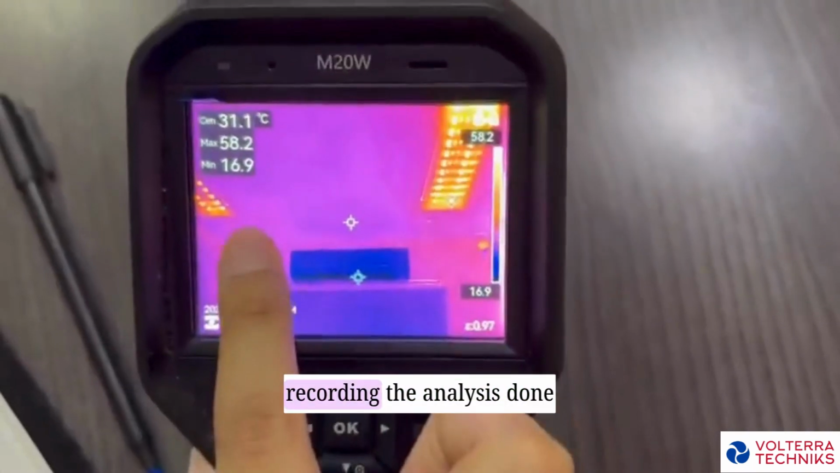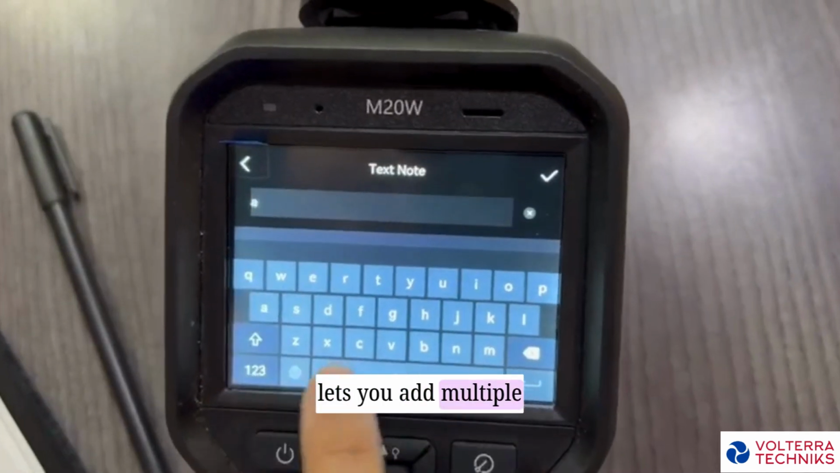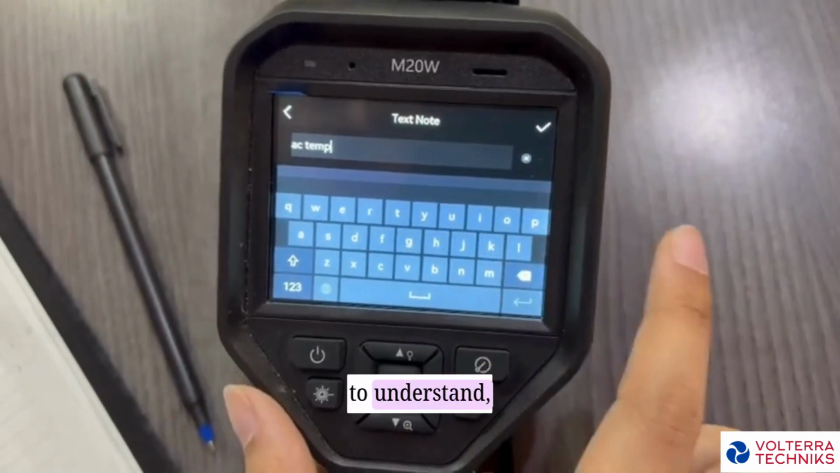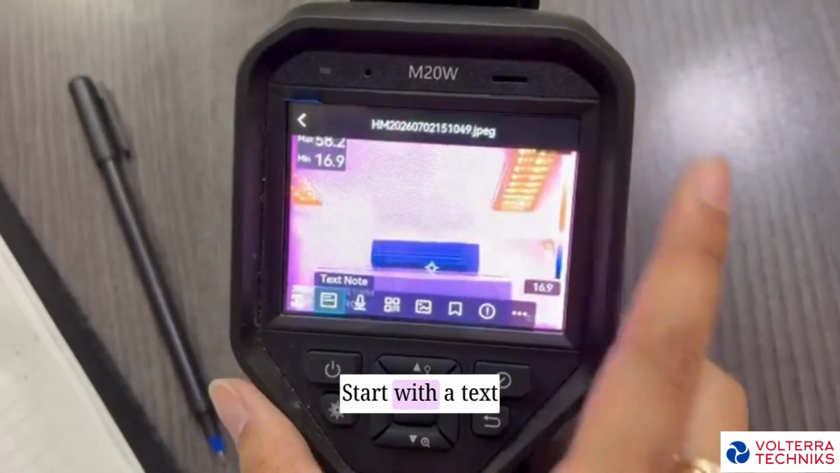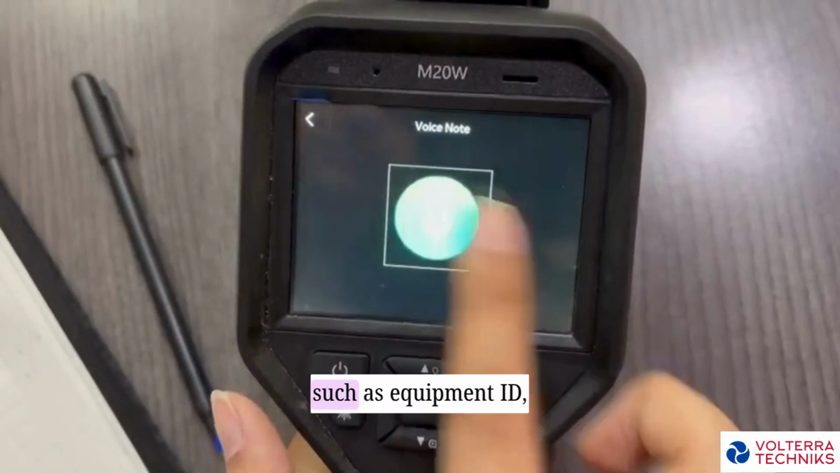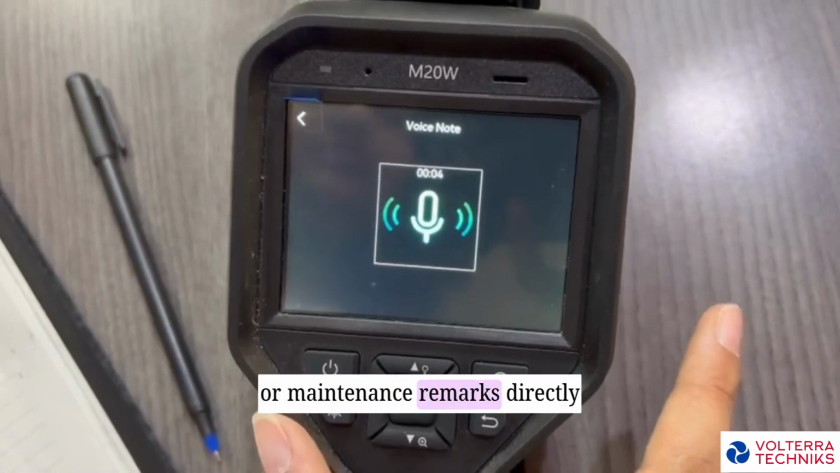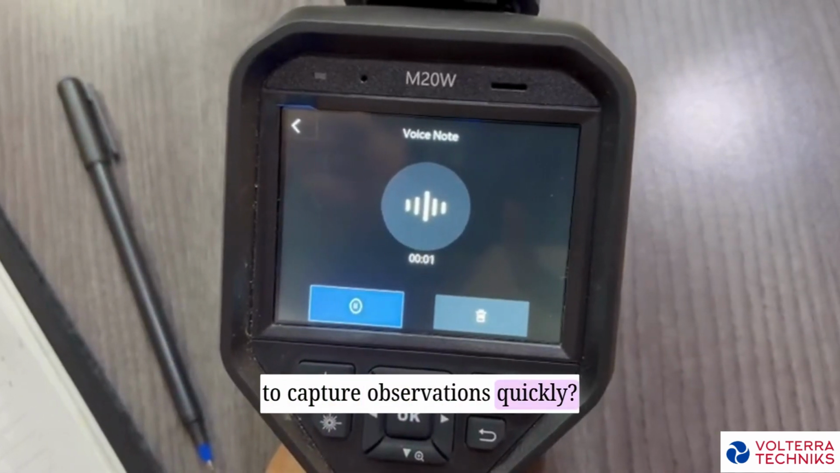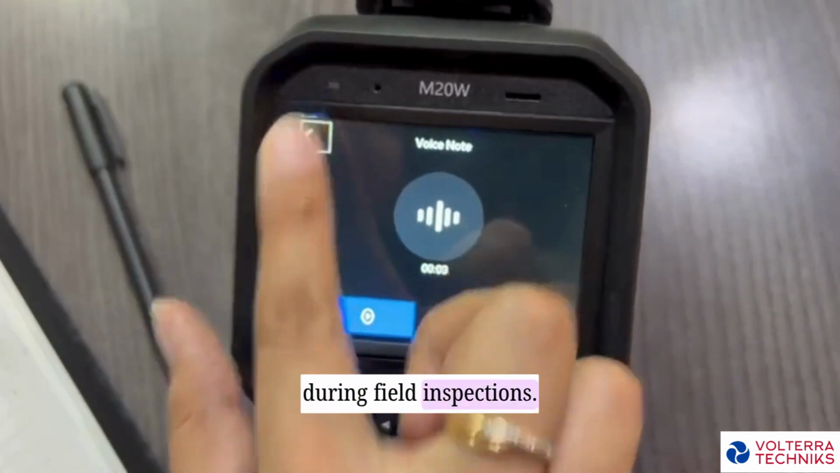Capturing thermal images is incomplete without also recording the analysis done on the spot. The M20W lets you add multiple types of annotations, making every inspection easier to understand, document, and share. Start with a text note to add inspection details such as equipment ID, fault description, location, or maintenance remarks directly to the captured image. Need to capture observations quickly? Simply record a voice note to explain the issue without typing, perfect during field inspections.